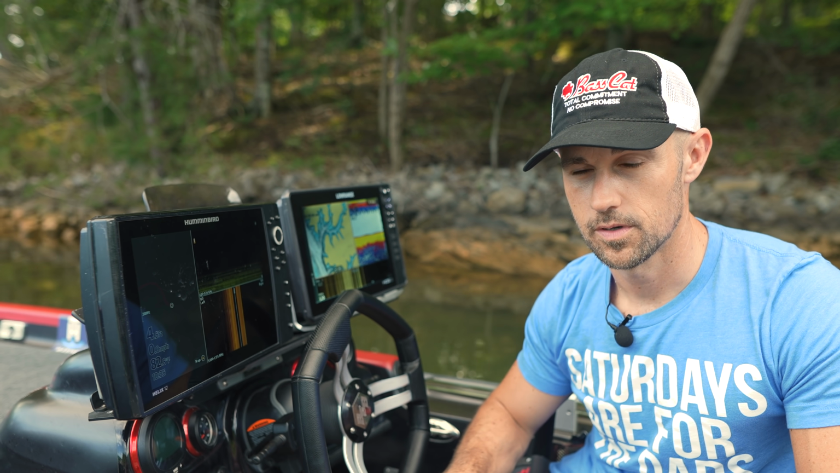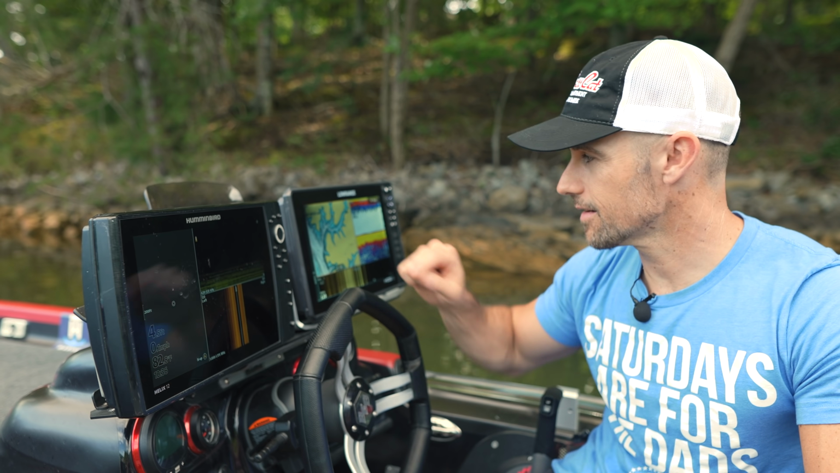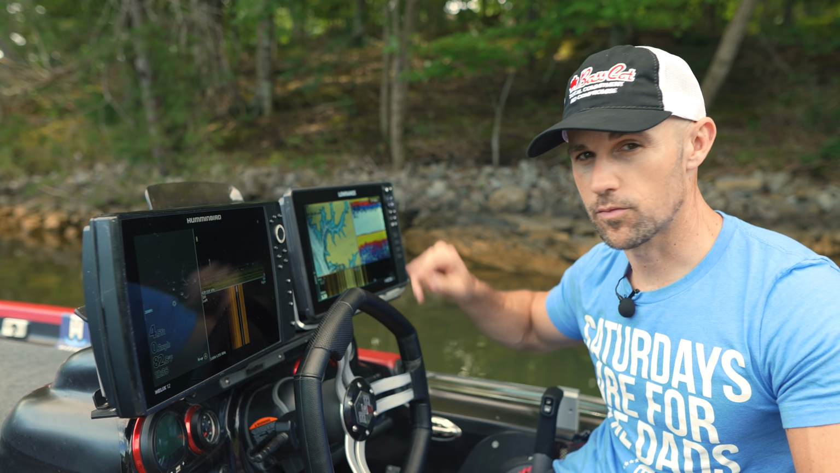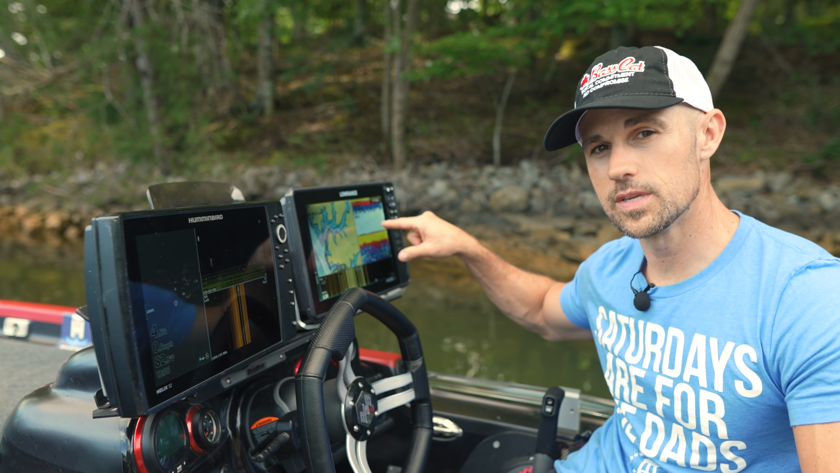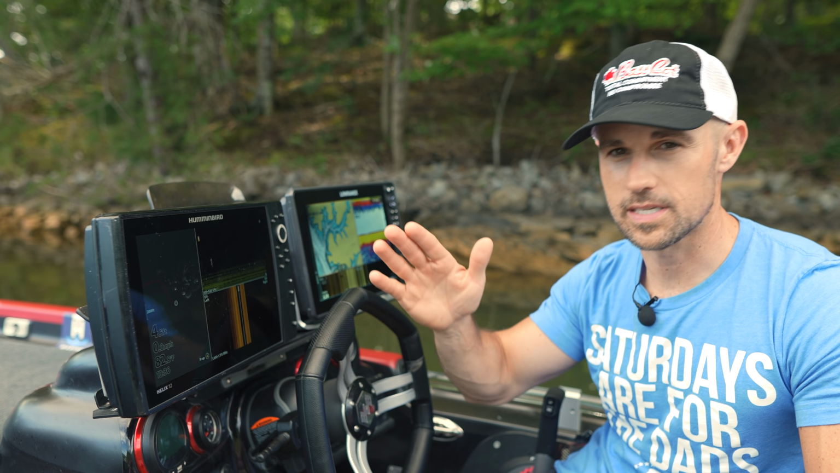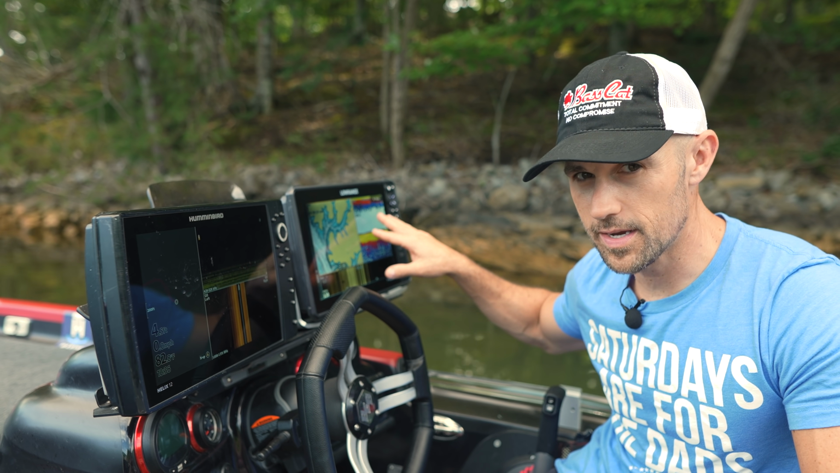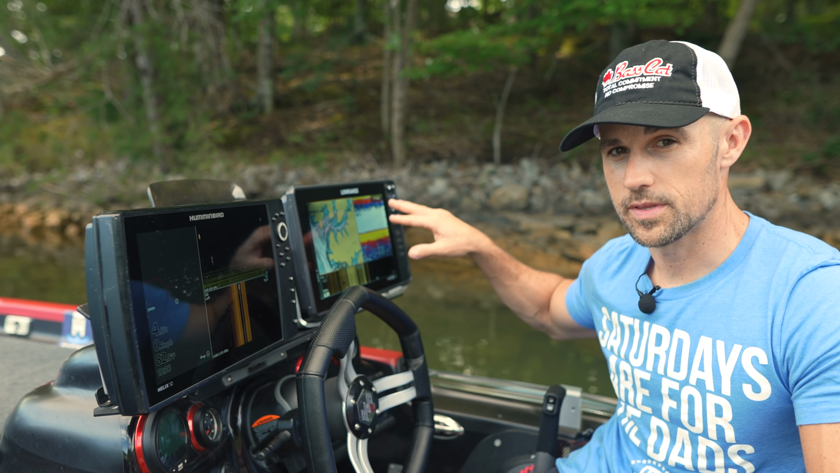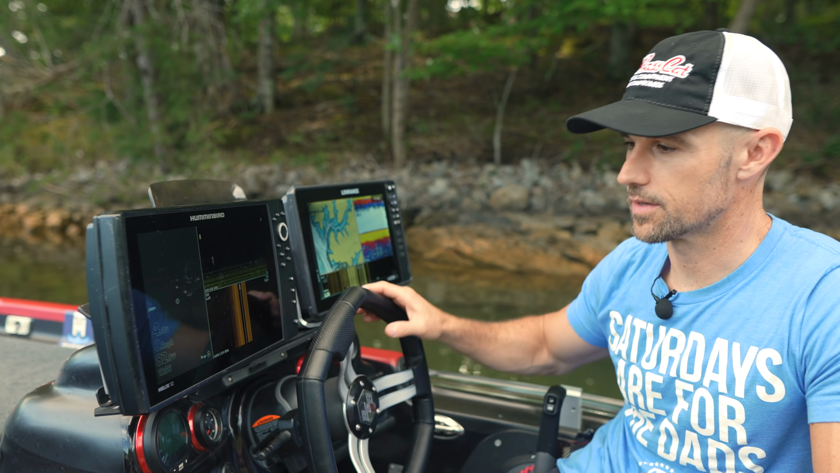I find a lot of cover when I'm running down the lake, running into pockets, running into creeks, running all around. I find a lot of cover running 40 and 50 miles an hour with this Lowrance 2D. That 2D is amazing. You can see all kind of detail. You can see humps, little breaks. You can even see balls of fish. It's crazy how much you can see with that 2D while you're running down the lake. So that's one of the reasons I like the Lowrance so much.